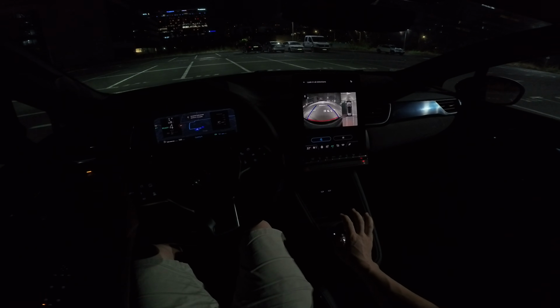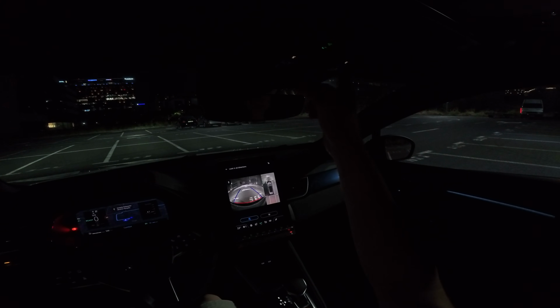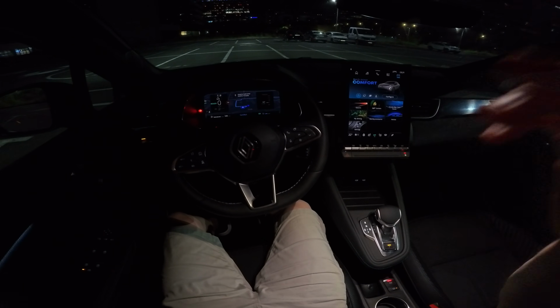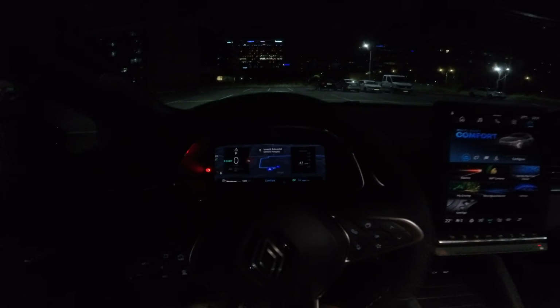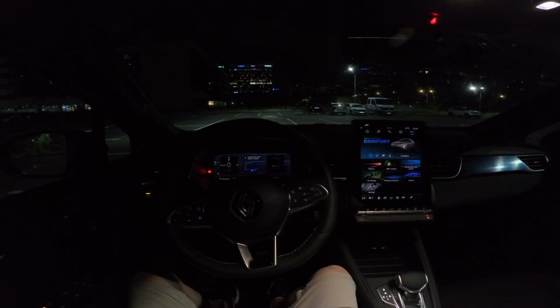And the front camera. And then once you're done, just press this park button. You can turn on also the lights. And that's it, guys. I hope you enjoyed the trip. The number is 4.7 liters. So yeah, that was the trip, guys.